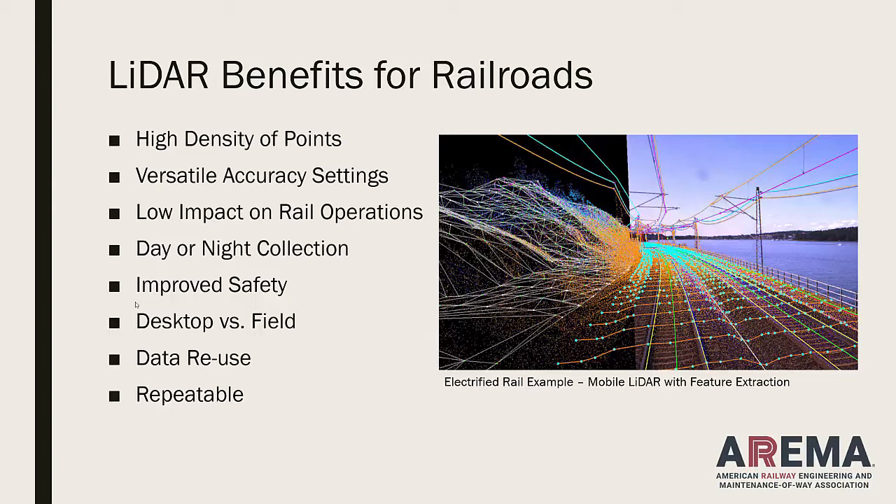The good news about lasers is day or night, the laser can see without having daylight. The images do need daylight, so if you want images to help, like in this case, you have to collect this during the daytime. Or you have to have 4,000 watts of light, as we did in the tunnels.